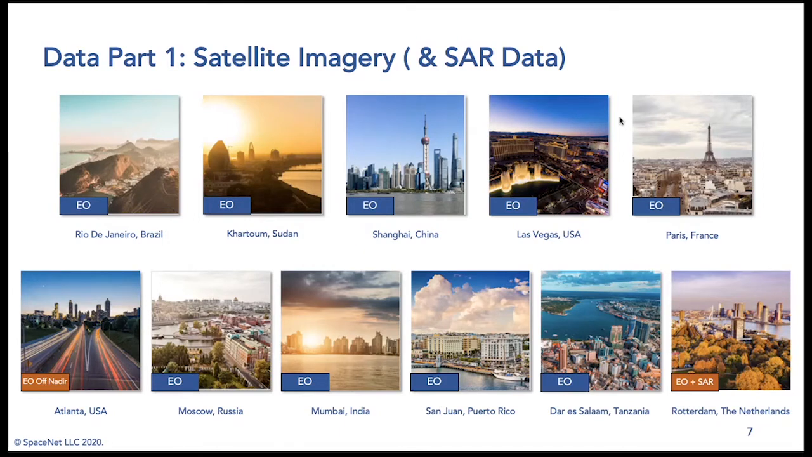We take these large 16-bit geotiffs and tile them down to smaller sizes for competitions for ease of use, typically 200 meters on a side.